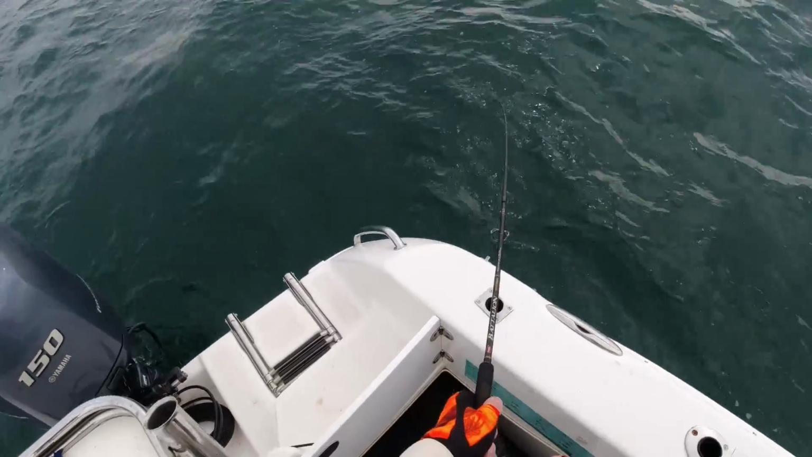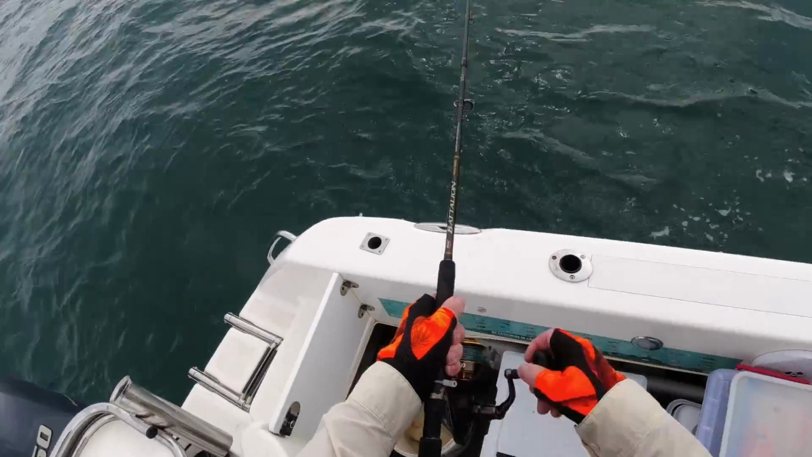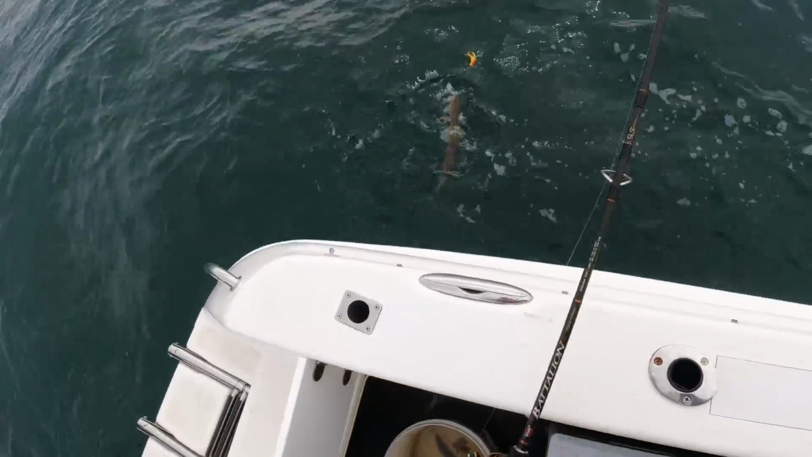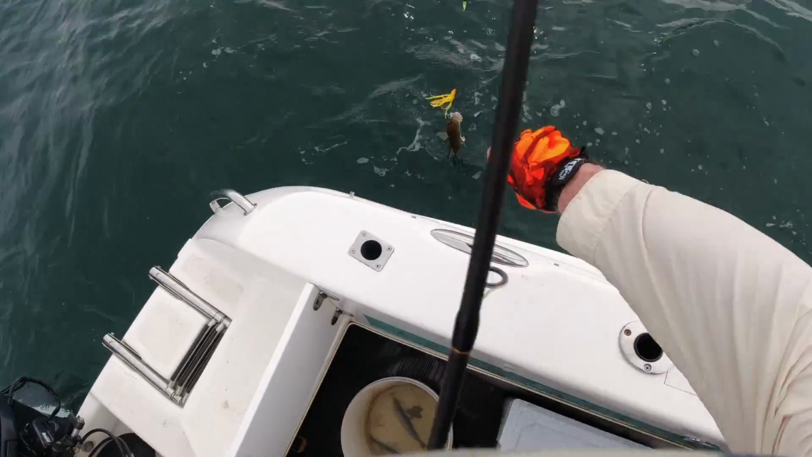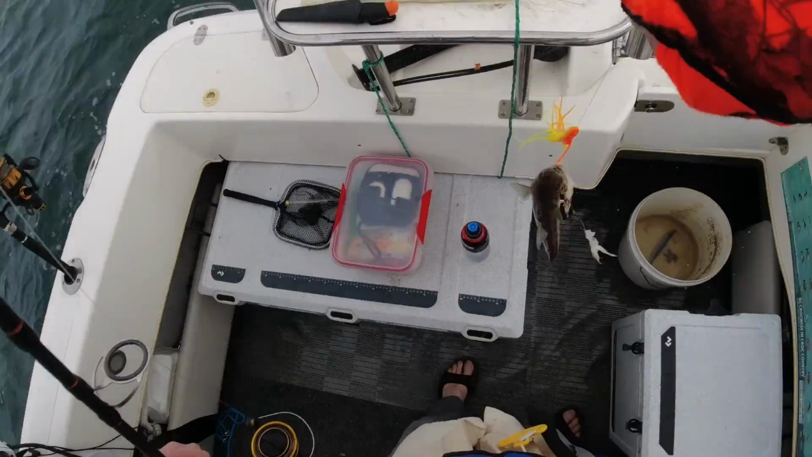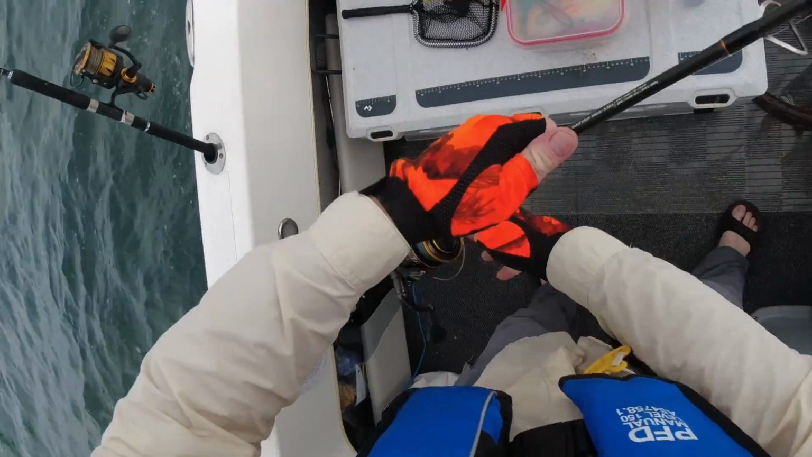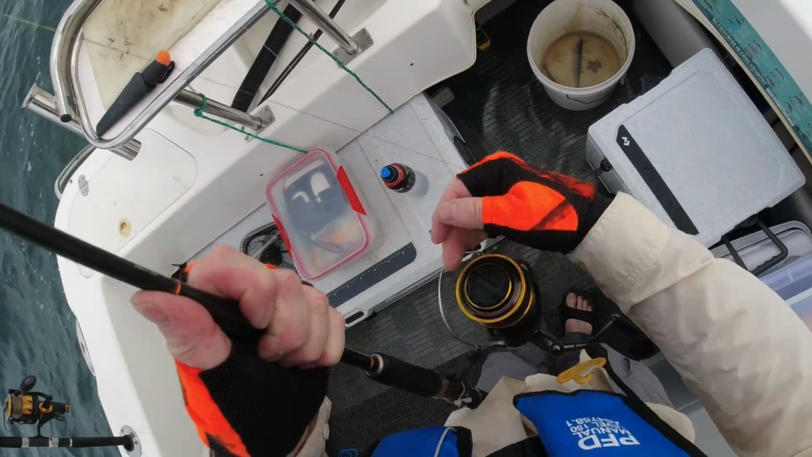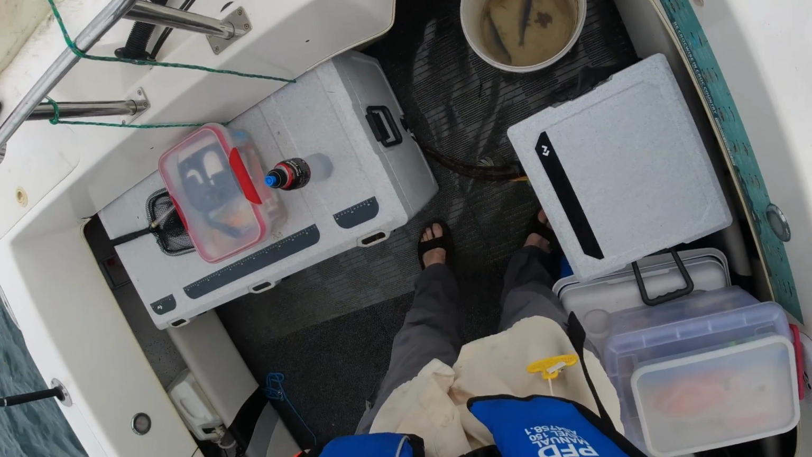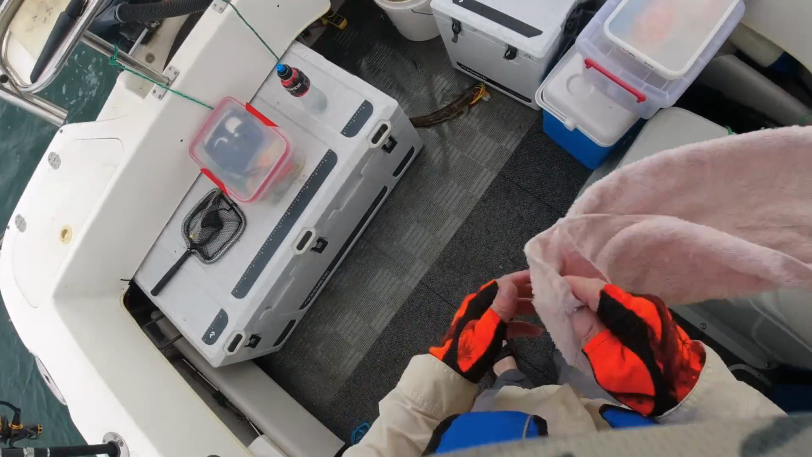Okay, we'll see what we've got down there now. Crap! I didn't get the landing net ready either. Oh, Jesus, bloody big grinner! Bloody big grinner. Well, not what I really wanted. Cut him up for burley. Oh, geez. Did not expect that.